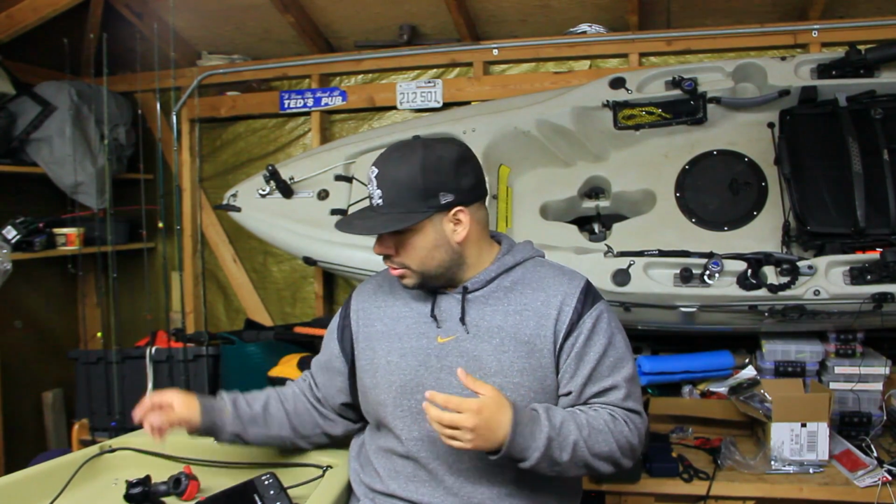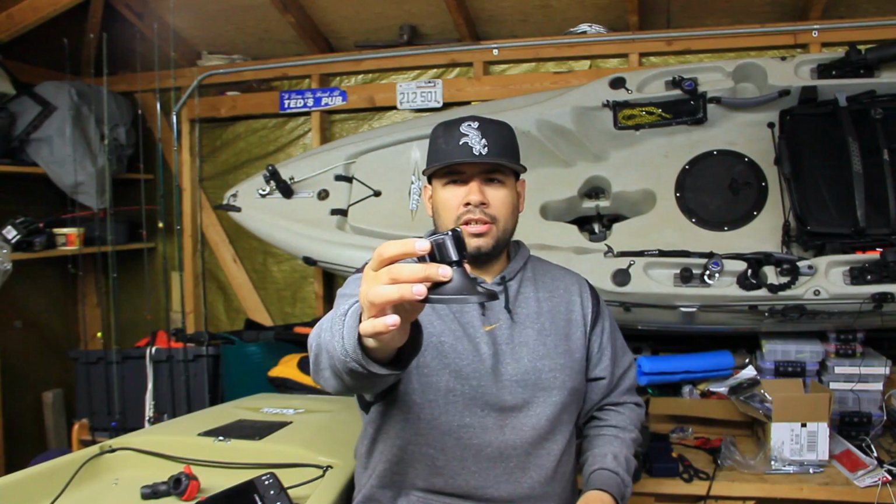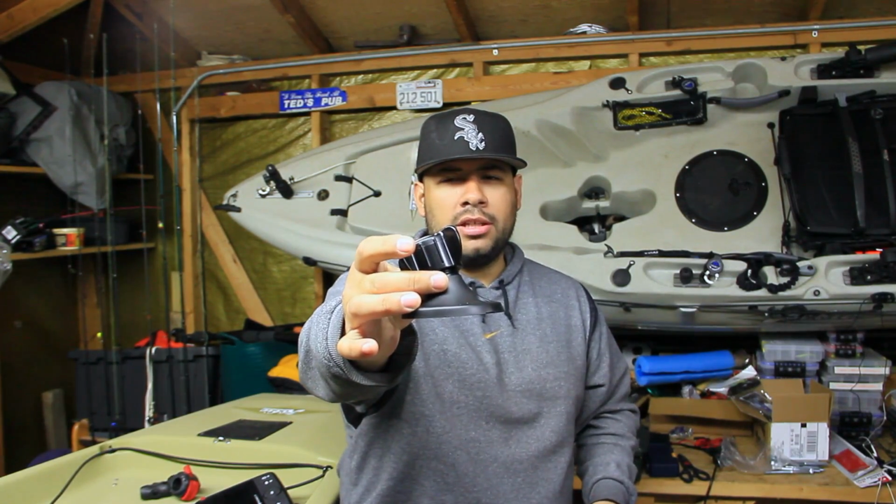And I made the mistake of ordering a second Yak Attack Dragonfly 7 mount, and as I learned, it will not work. So if you've got the 7 Pro and you're looking at the Yak Attack Raymarine Dragonfly 7 mount, don't buy it because it doesn't work. Here's the new base that Raymarine ships with the Dragonfly 7 Pro.